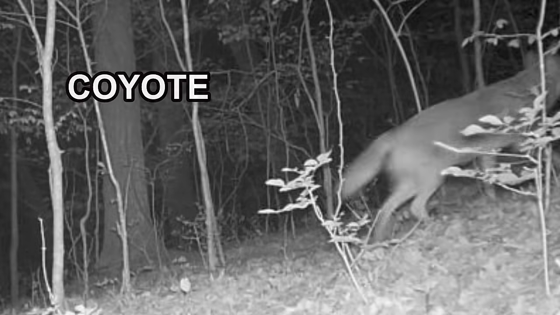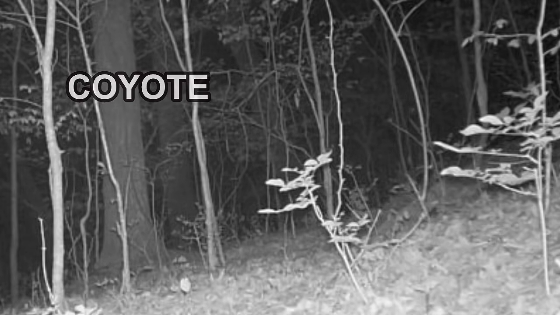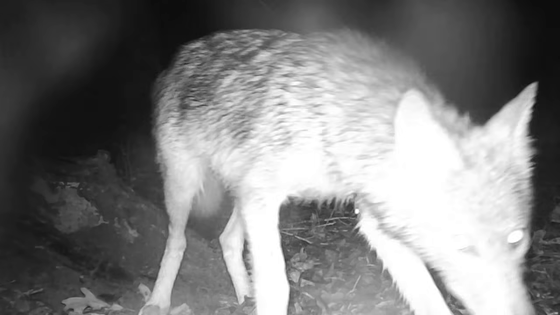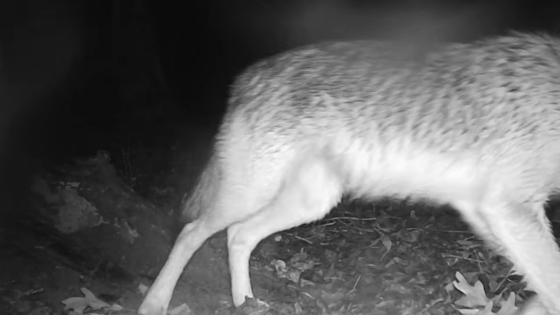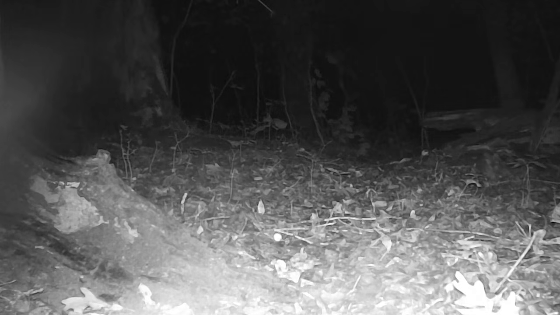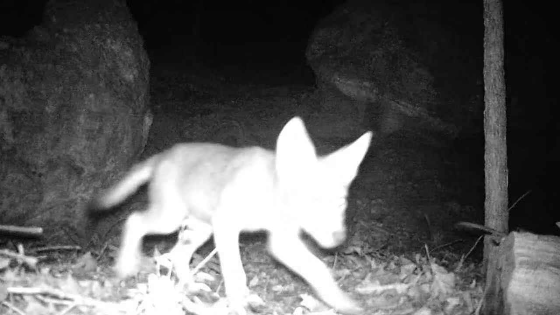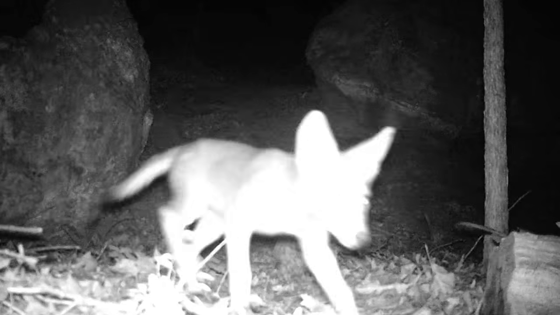Next up's the old coyotes. They're a menace, but they live here, and there's nothing you can do about it. And they hunt these little animals day and night. You can see them. They check out these cameras too, thinking it's something to eat on. Even the young ones here, a little pup.